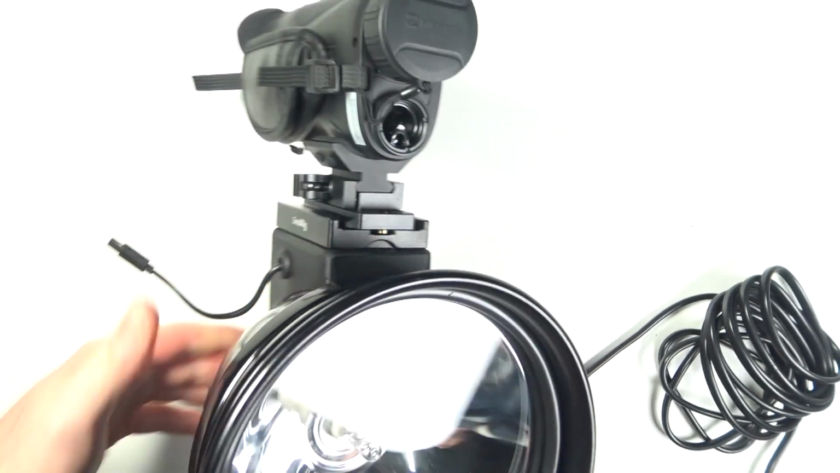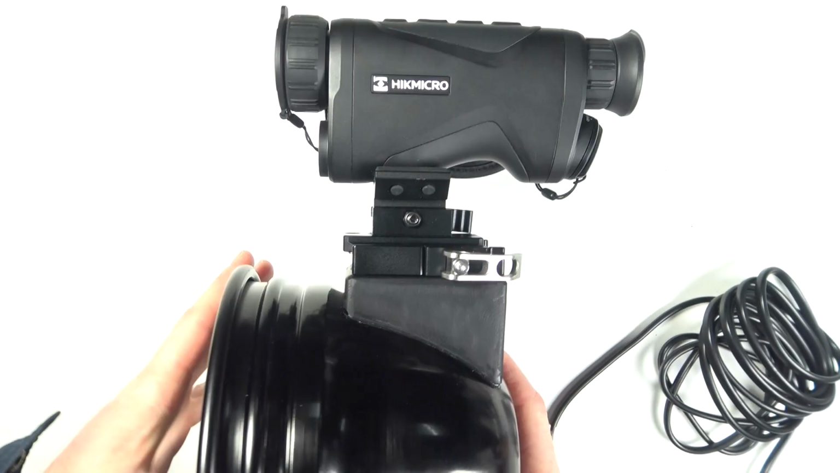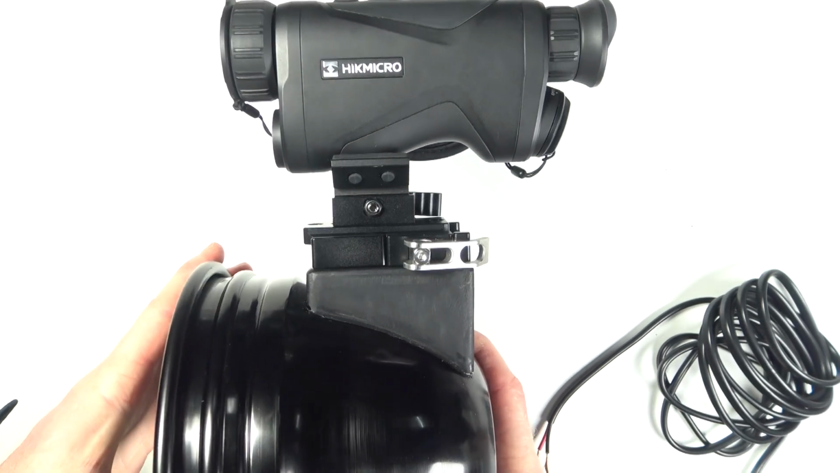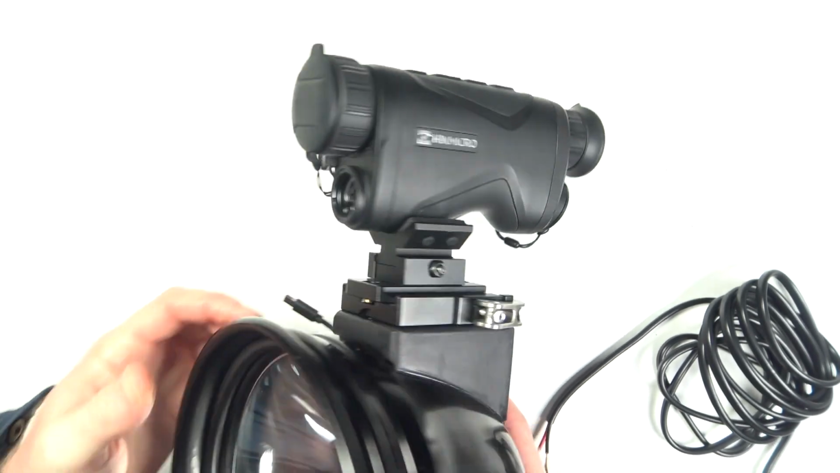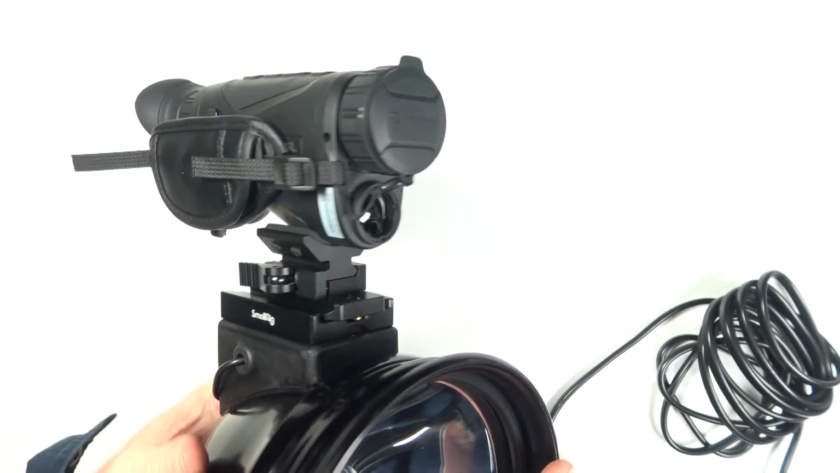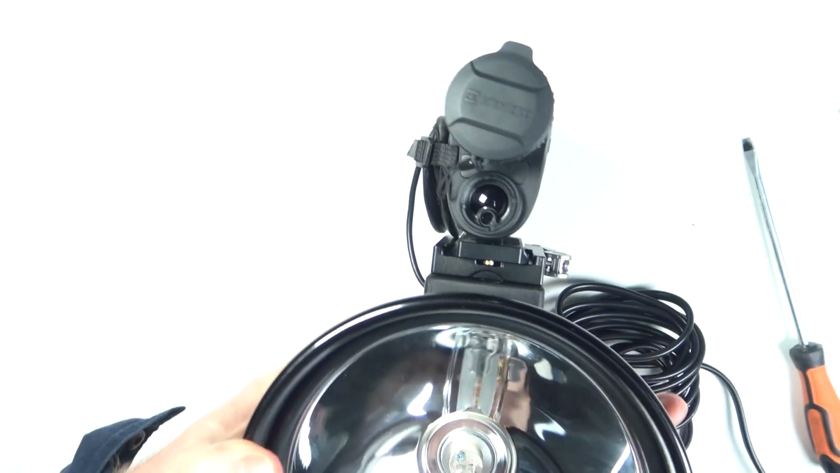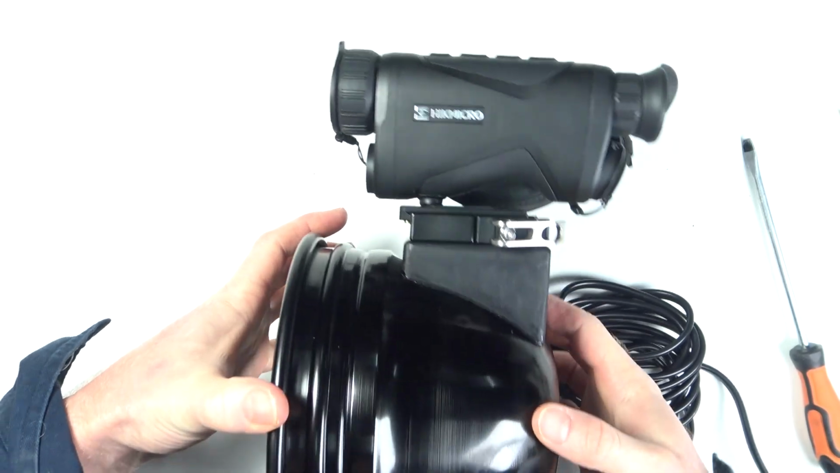Some people are concerned about having a thermal above their light and worried about it being knocked off by branches and things like that. I personally have never had this problem, but you might need to adjust your driving style to suit your setup. If you're used to doing some scrub bashing, maybe this is something to think about.